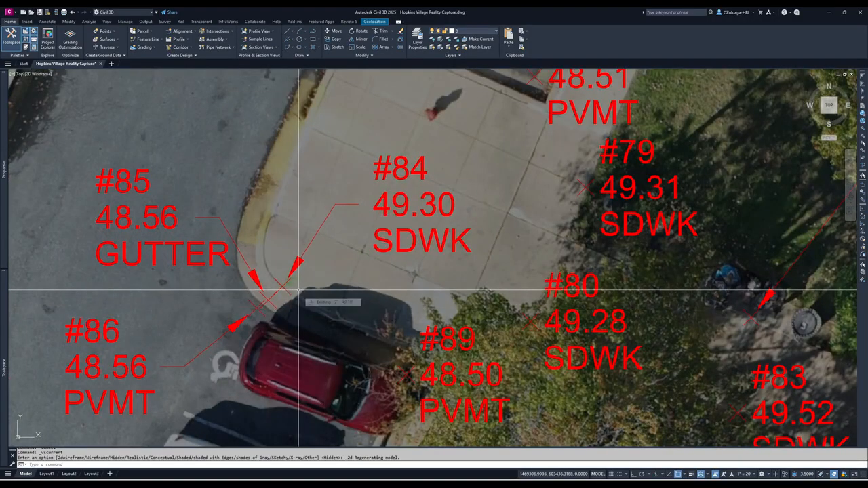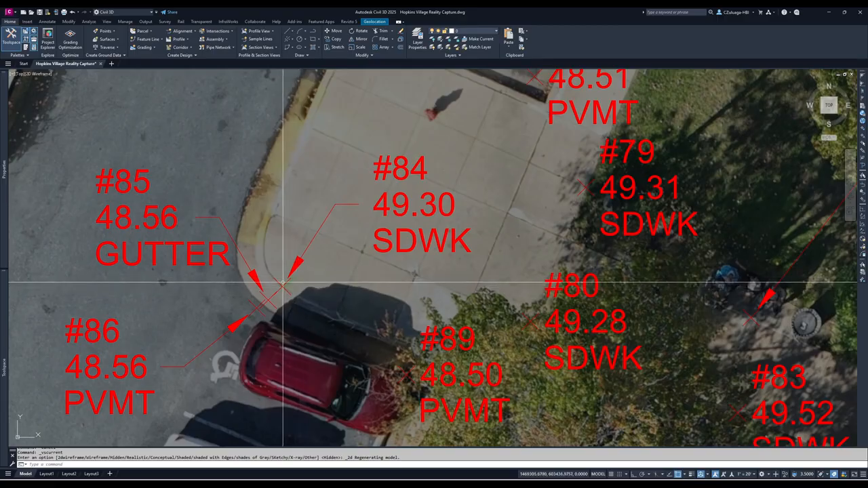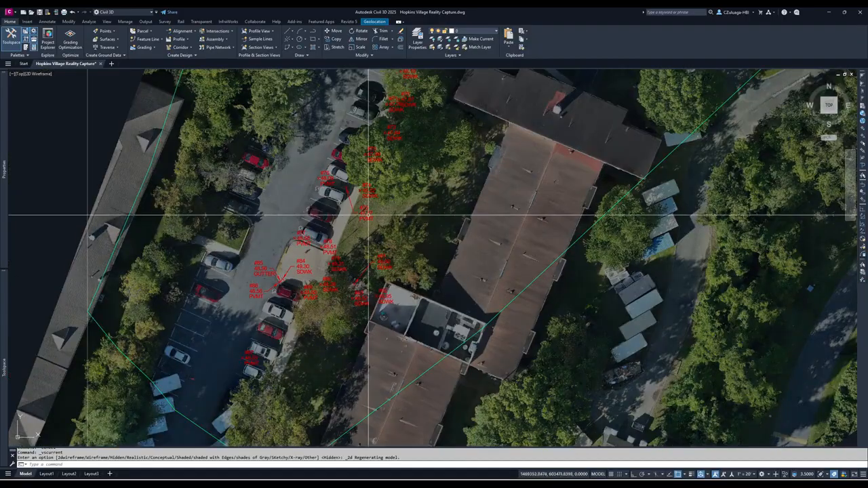So very, very good results from a SLAM combined with RTK. You can see here, sometimes we get errors a little bit more than an inch, but still within the acceptable tolerances for a SLAM, in my opinion.